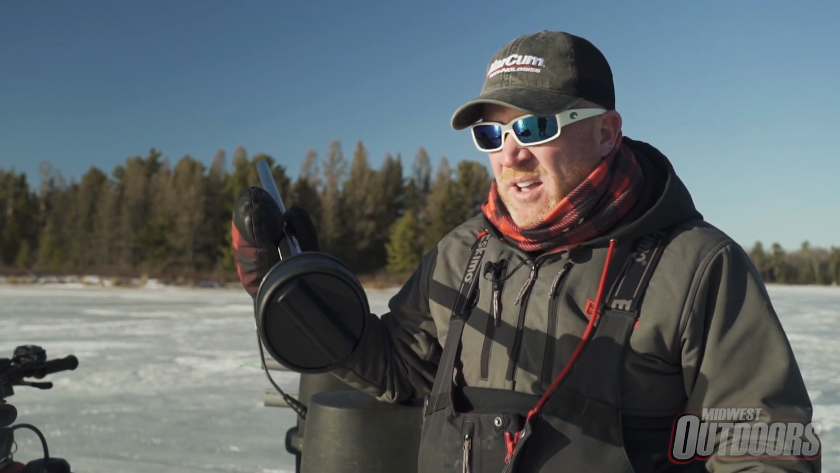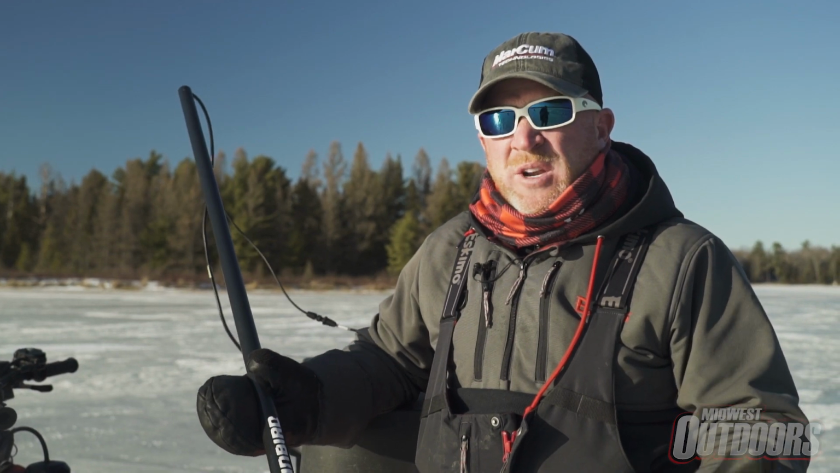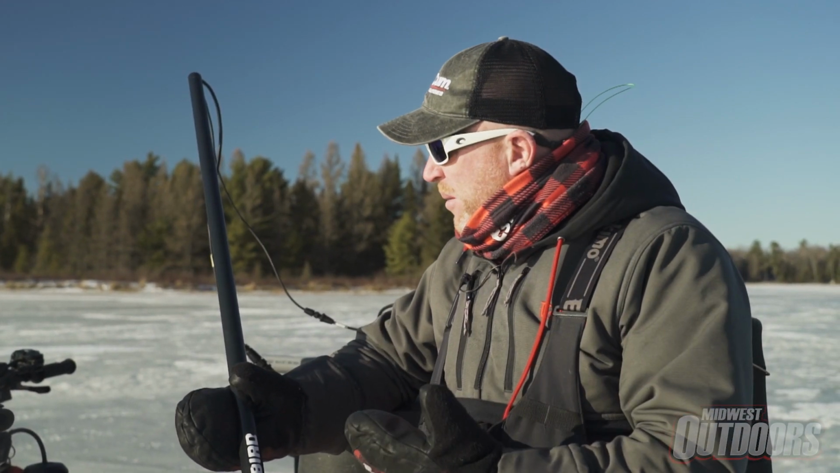So the negative, I guess, of having something like this is it's big. As you can see, it's very long, it's cumbersome. You have to have a pretty good sized battery. I'm running a Marcum 30 amp hour battery to make sure we have enough juice all day long. And it's pricey. Some of these systems can run thousands of dollars.